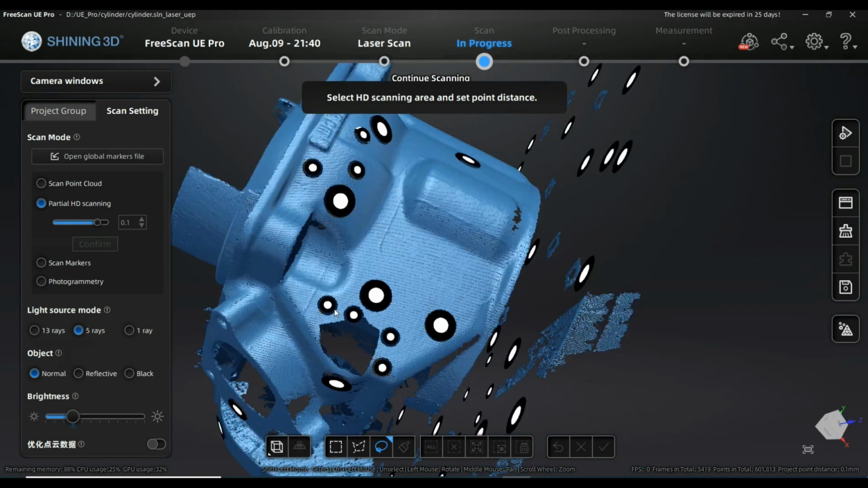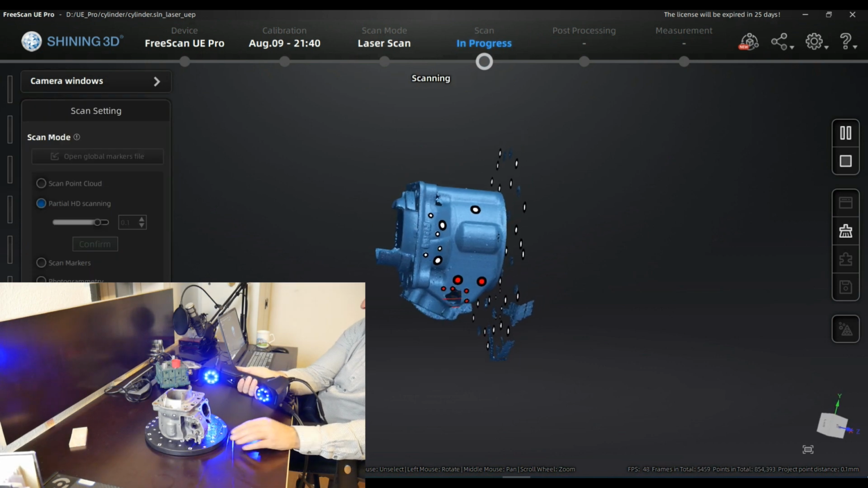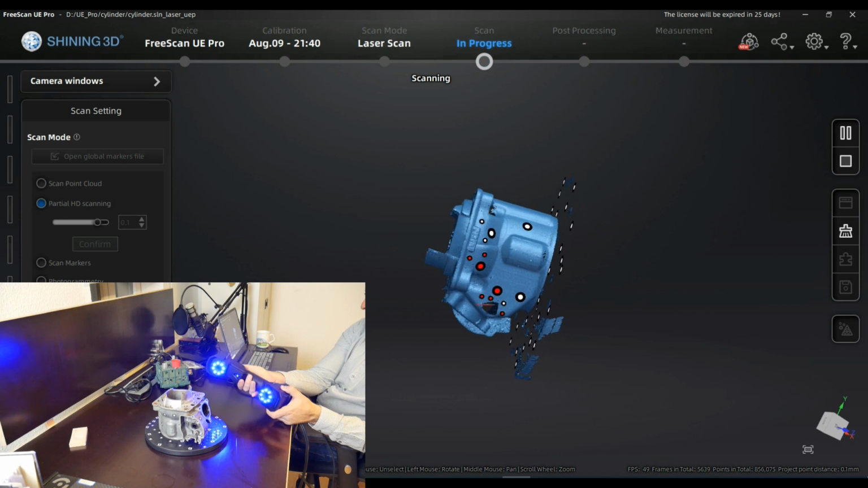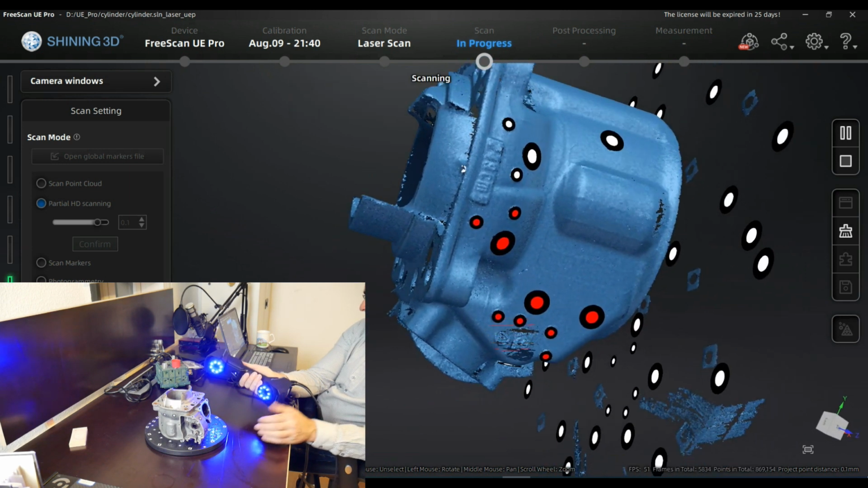So, reactivating the scanning mode, I'm able to zoom in here just a little bit so that I can see what I do.